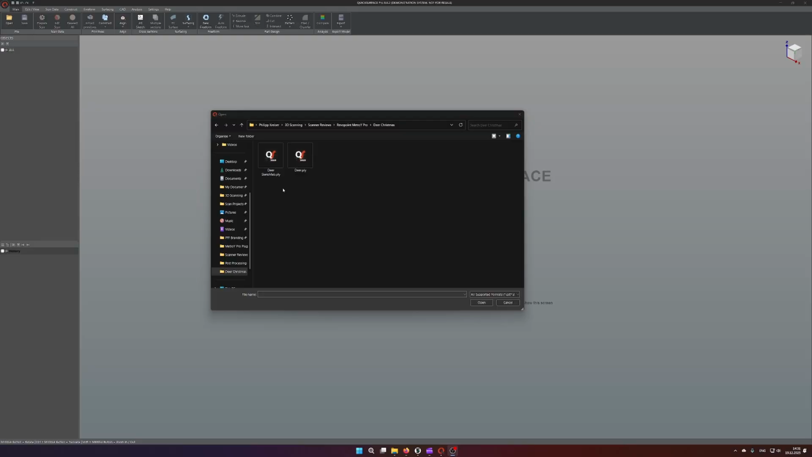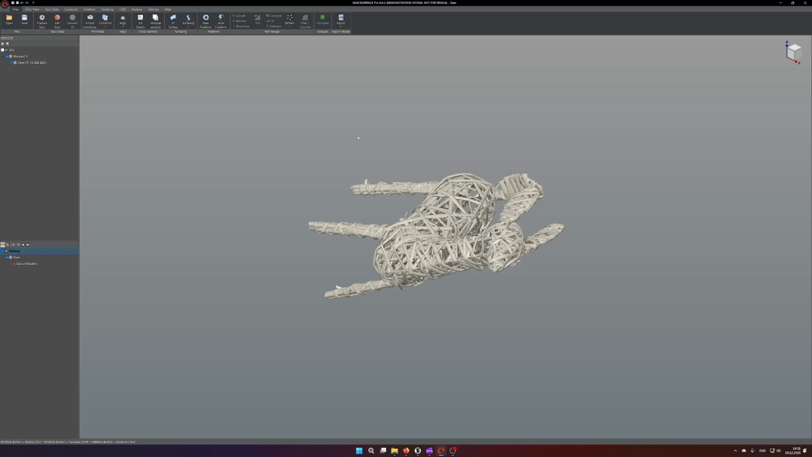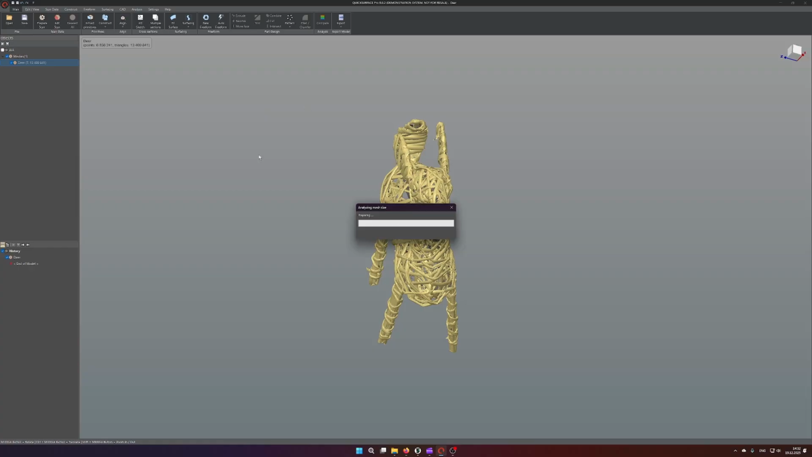Now I am in Quicksurface 26, and I will open the scan I've just saved of the deer. It may take a few seconds, and you can see we currently have 13 million triangles. That's a bit much for a Sketchfab upload. Generally speaking, I must be under 4 million triangles to be under 100 megabytes for the PLY file.